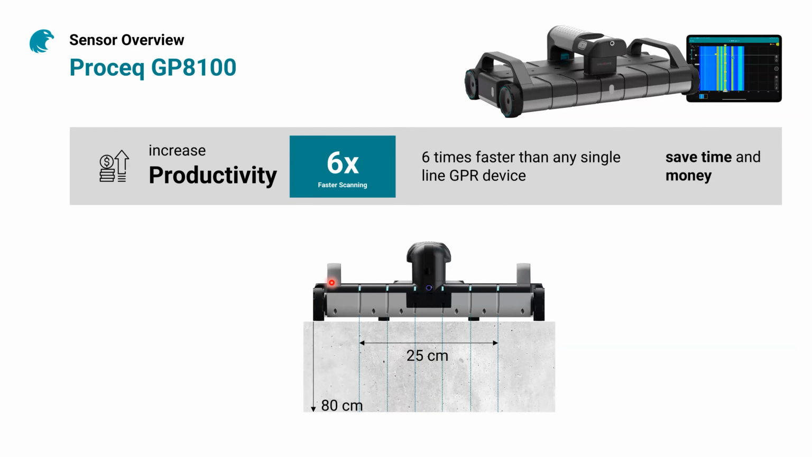The GP8100 is a powerful tool to increase productivity. It gives you the option to scan 6 times faster than regular ground penetrating radar devices. So you save time and money on site. Both of these are very important when you're a contractor or when you have a company that makes concrete inspections.